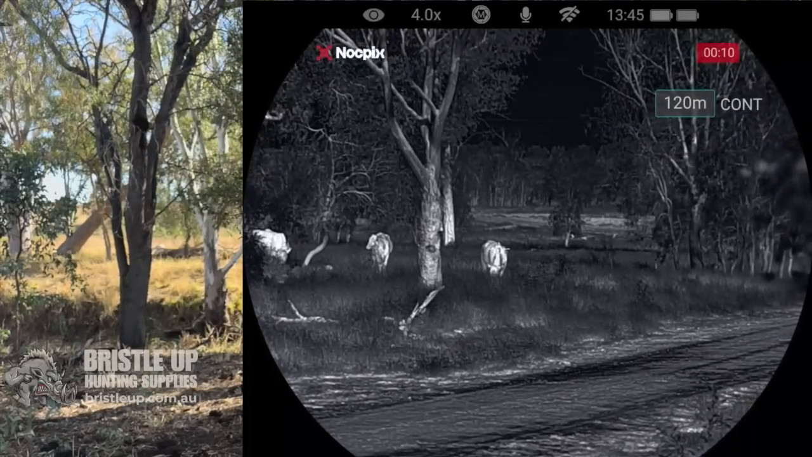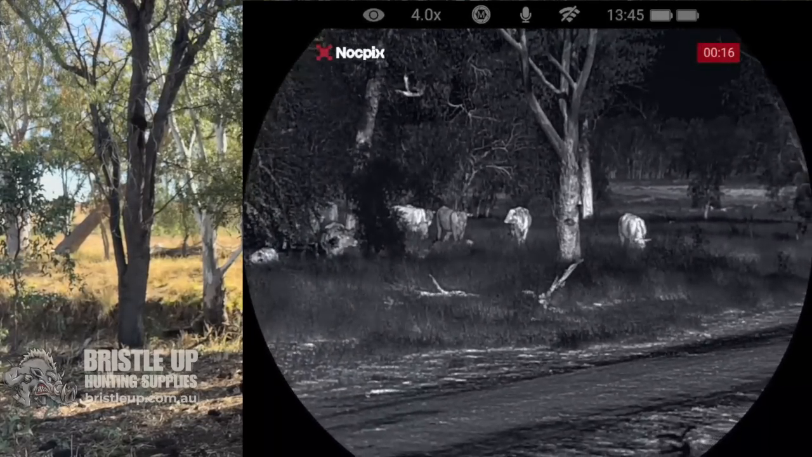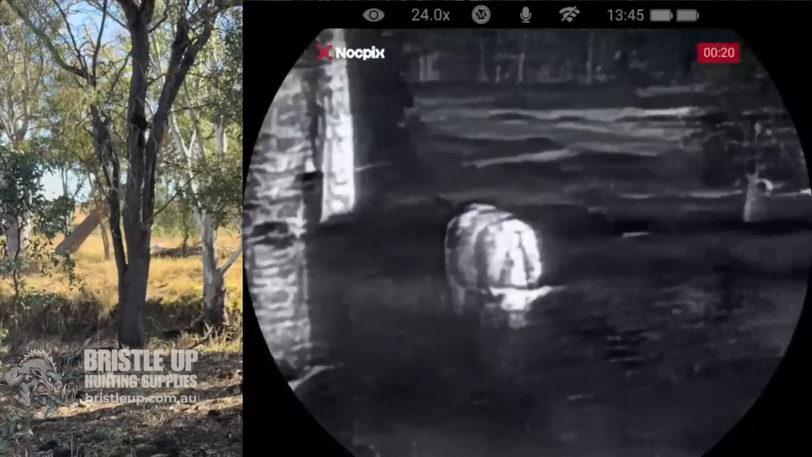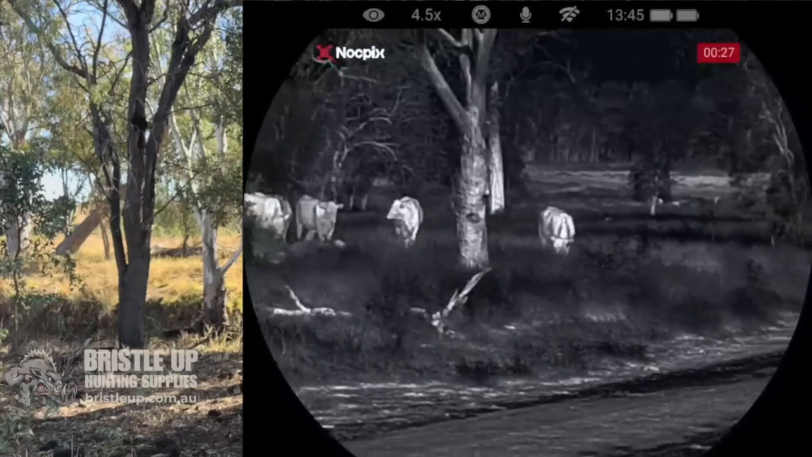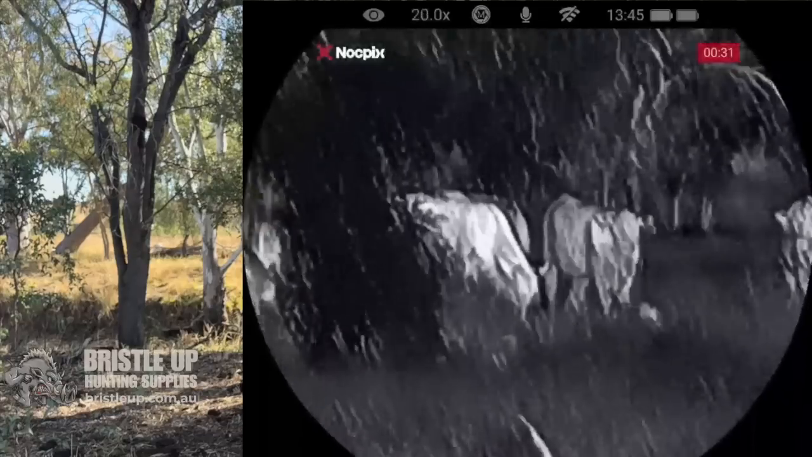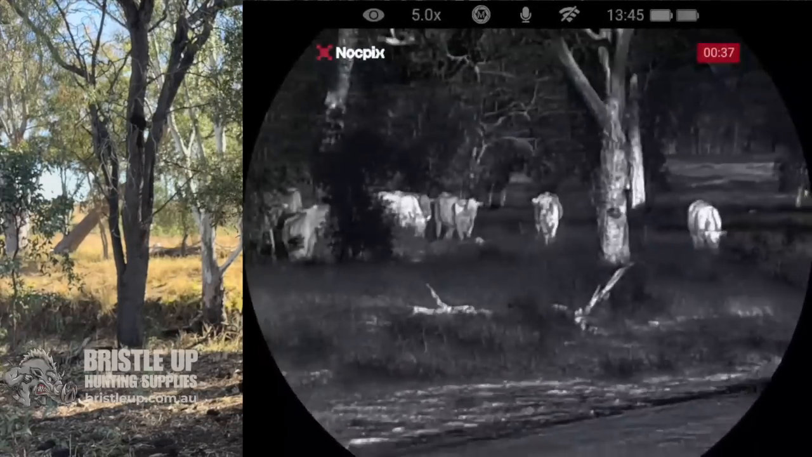About 120 metres. So yeah, they're really clear. The zoom on it is really good too, so you can zoom right in, and your picture clarity is still really good with the AI enhancement in the image, and you can go right up to 32 times magnification, and it doesn't degrade the image too much.